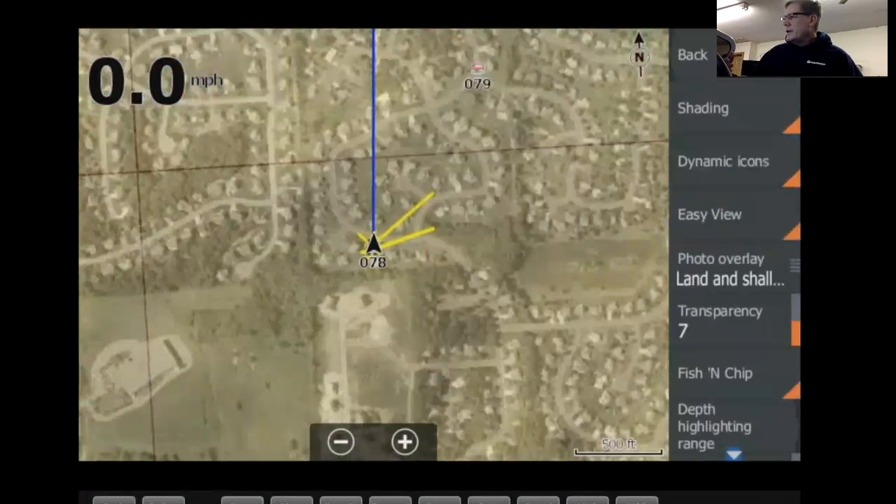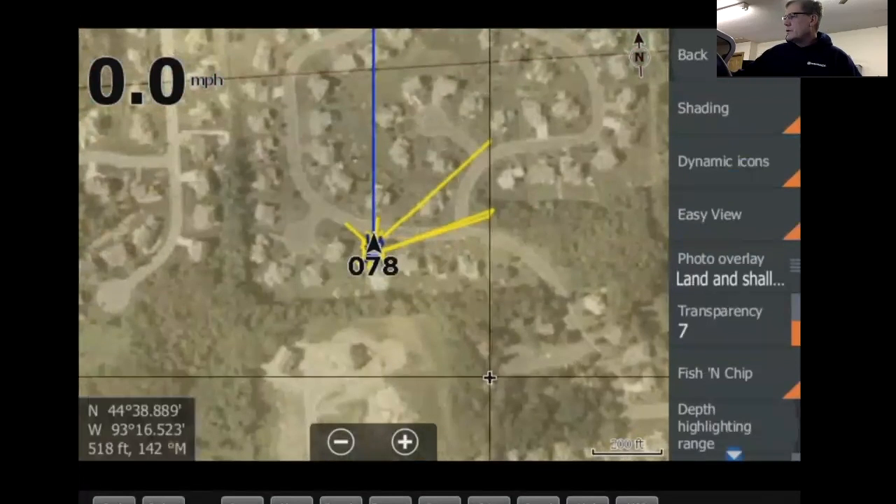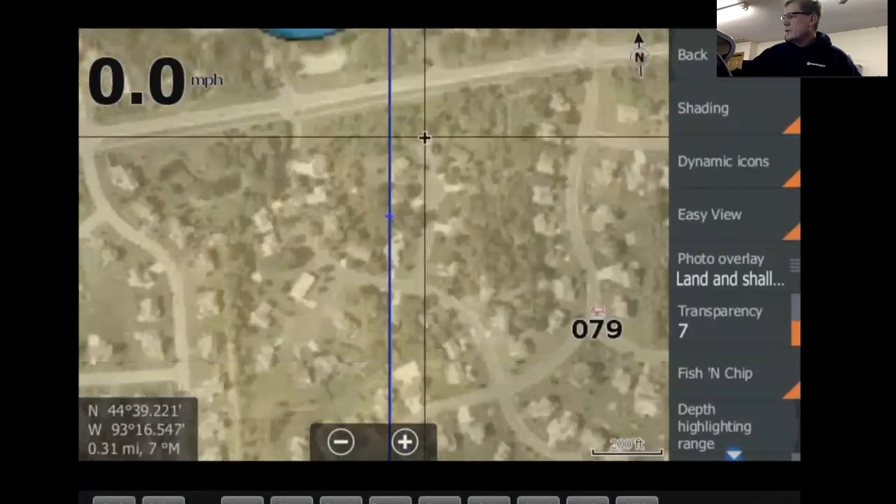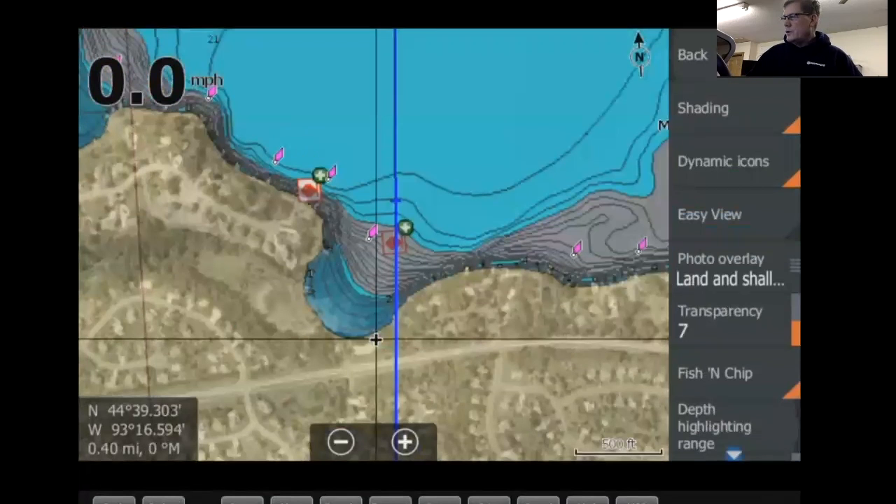Easy view, what that's going to do, it's going to make everything bigger on the screen. Everything's just going to expand out. So if you have trouble seeing, you notice all the icons get really big all of a sudden. So let's say you forgot your glasses at home one day. Well, you can do an easy view and everything gets bigger.